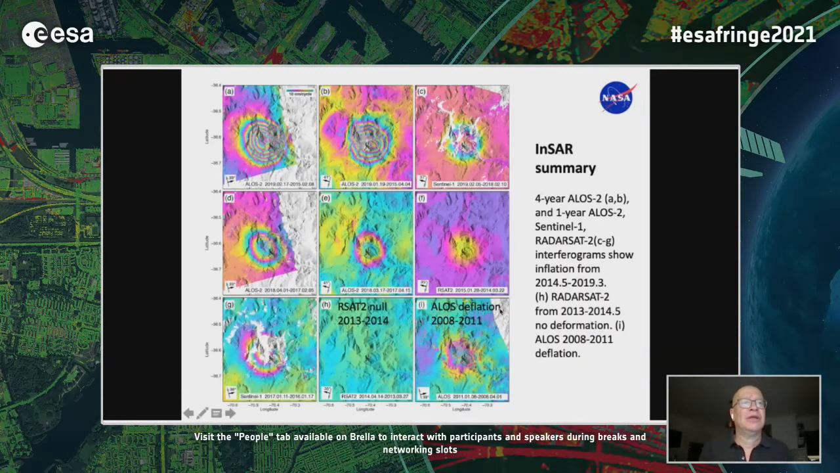And in fact, this is just a summary of some individual interferograms, but the key thing is that these are all inflation signatures over different times. Some of these are annual pairs, and some of these are multi-year pairs from both ALOS 2 and Sentinel.